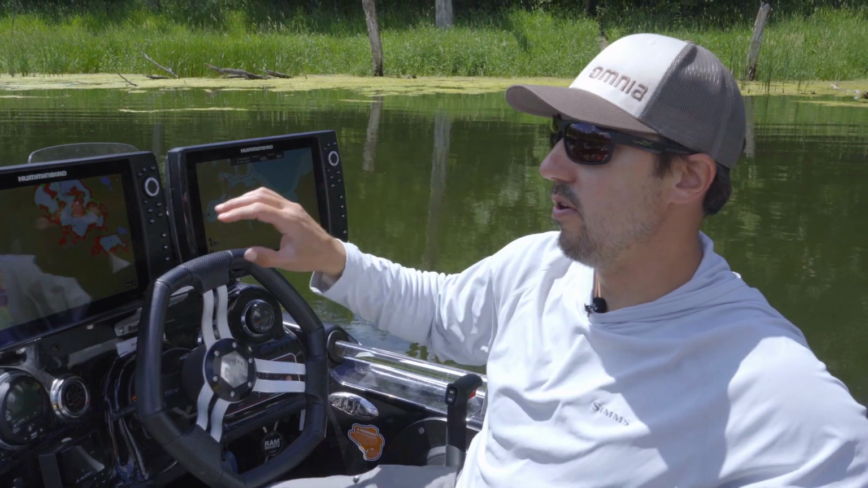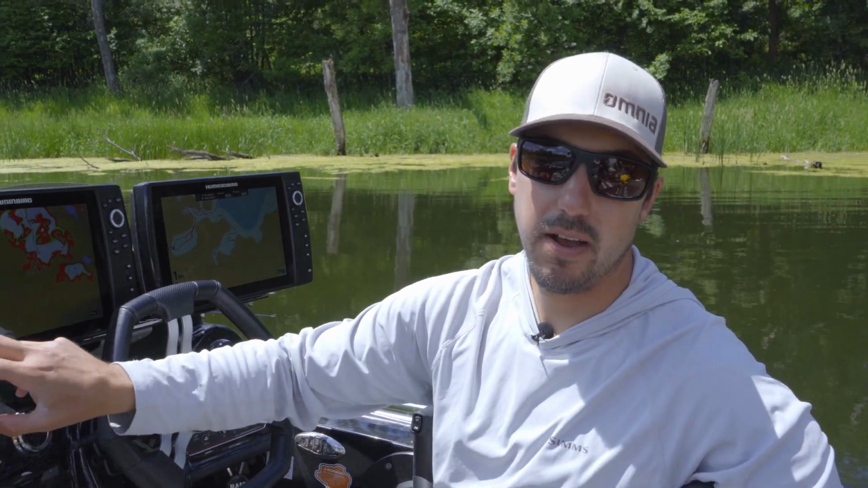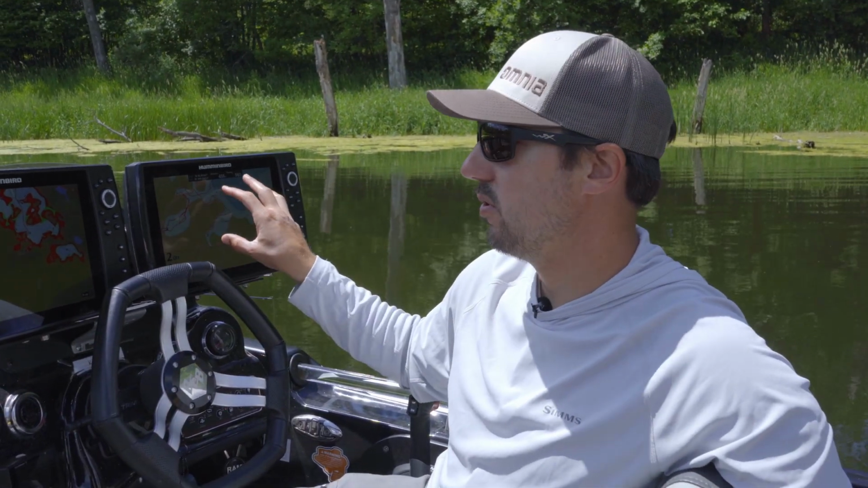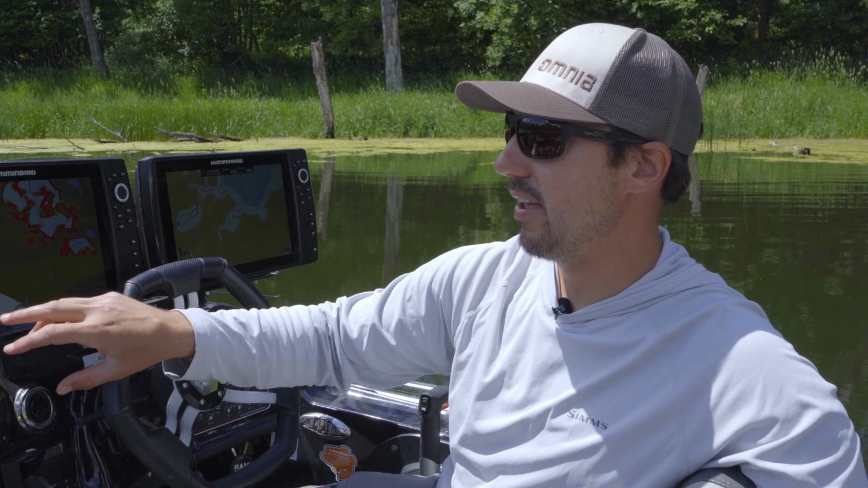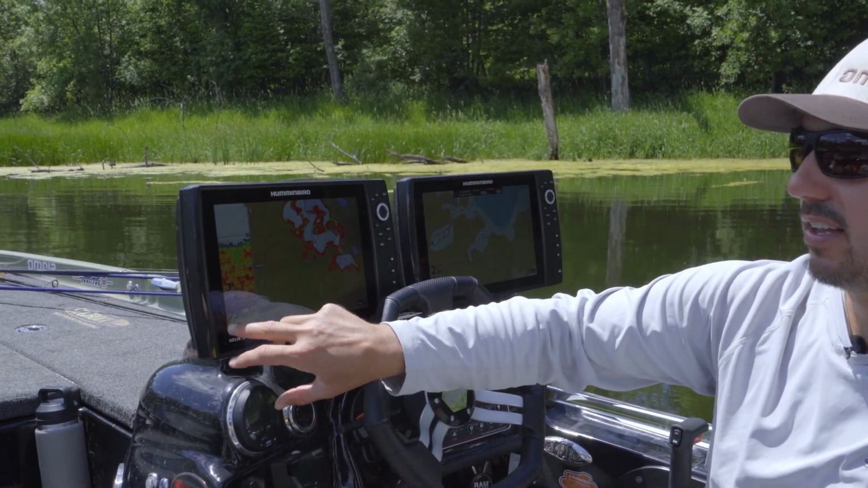So smallmouth tournaments, mid-July, August, September, when the water's hot, I want to make sure my livewells are cooler than the actual water temp in the lake. And so I've got a temperature gauge that goes direct onto this unit, and I can see at all times what those live wells are looking like, if I need to add ice, that sort of thing.